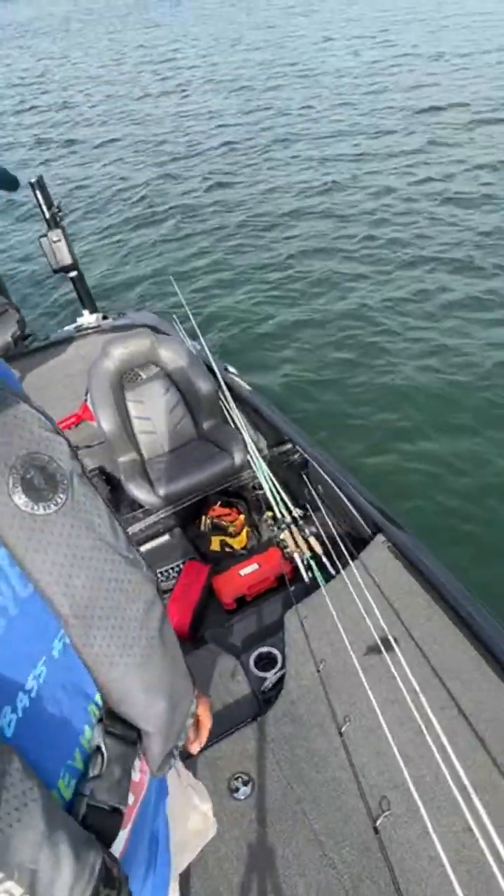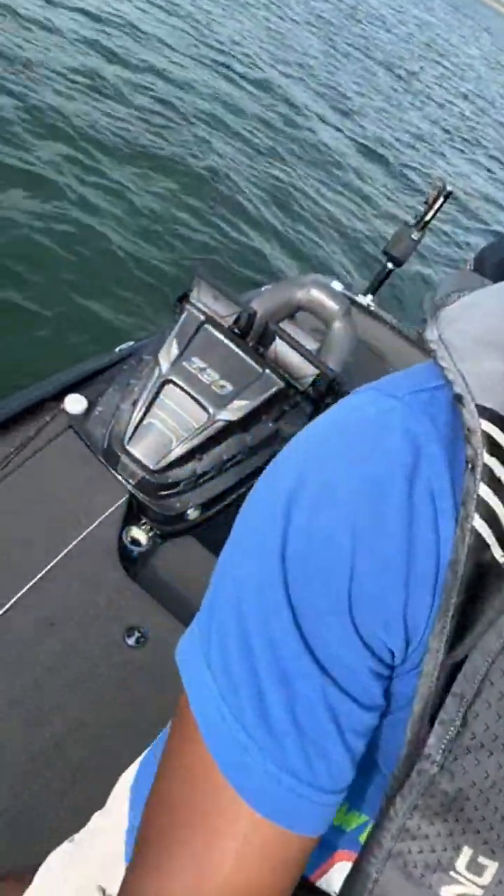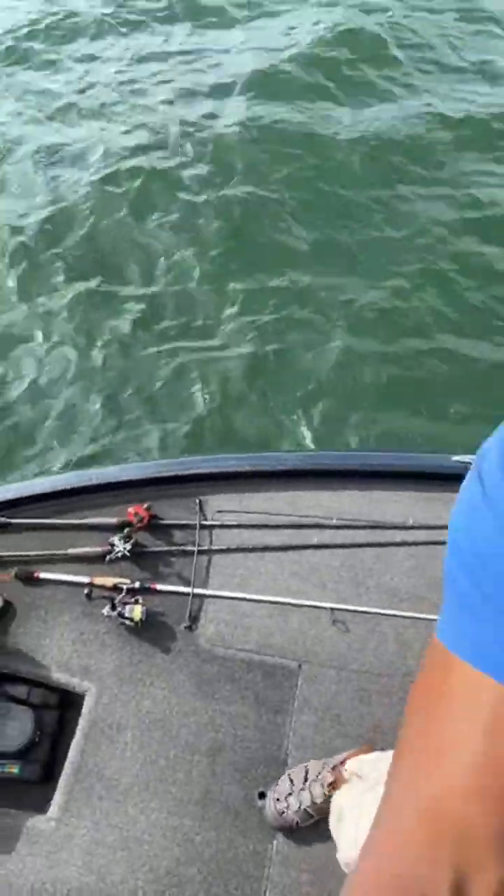I pretty much have a bunch of rods on the deck, have some down there in the co-angler spot, have some more over here on this side. Can you see those down there? Let's see, get the angle right. There we go. Have a few rods over on this end.